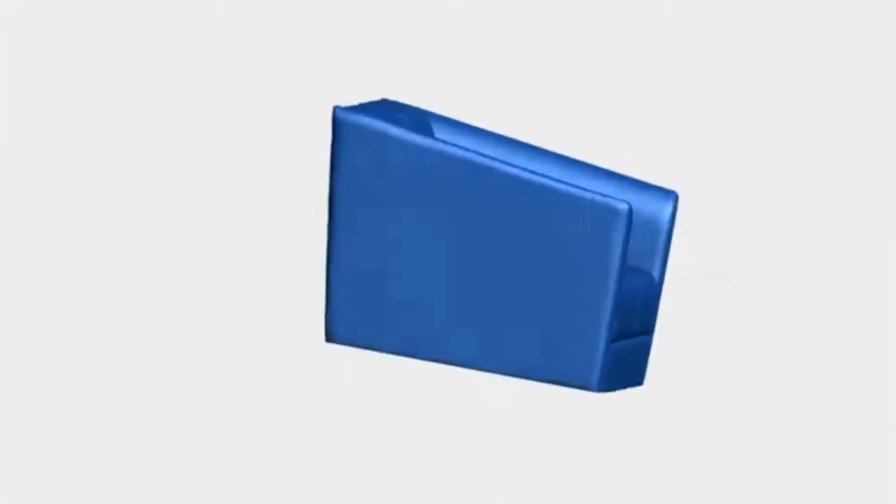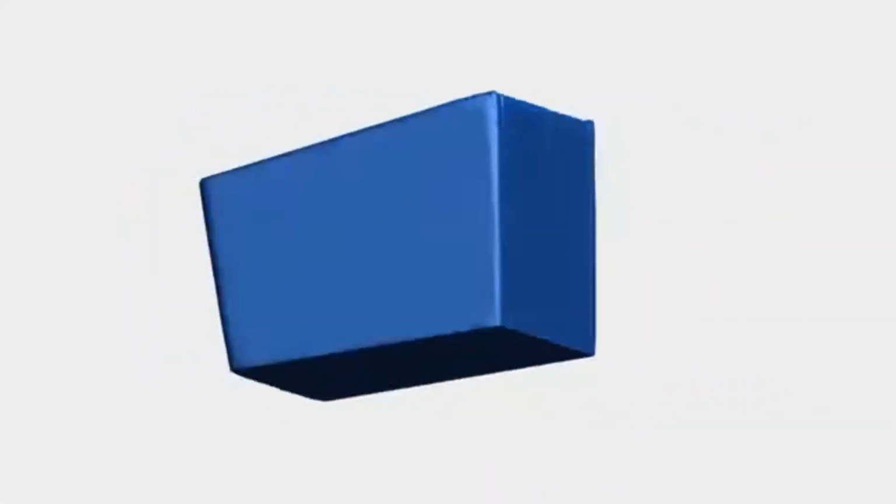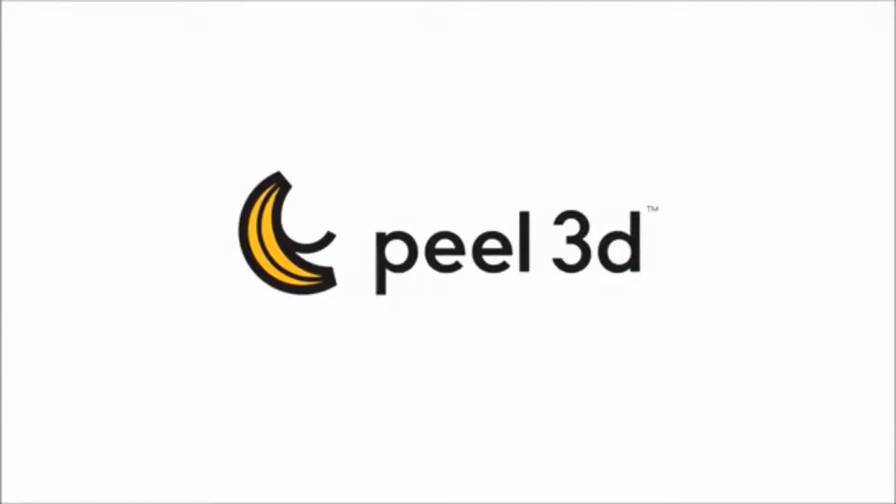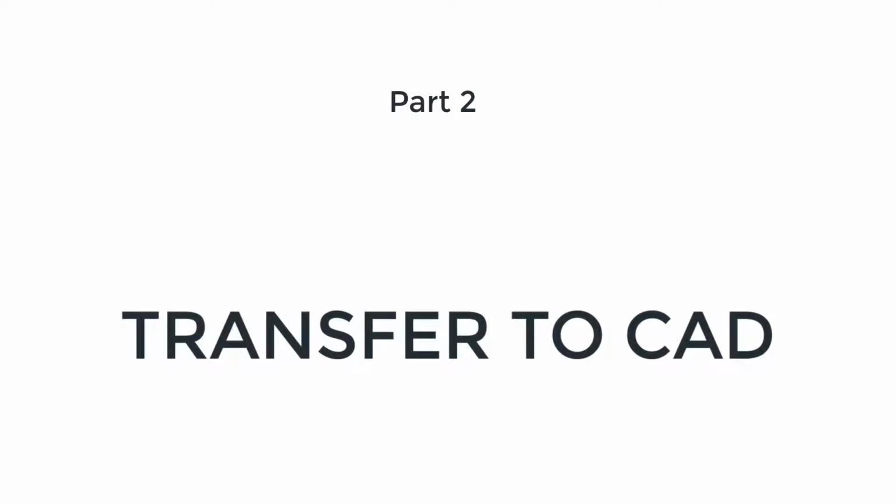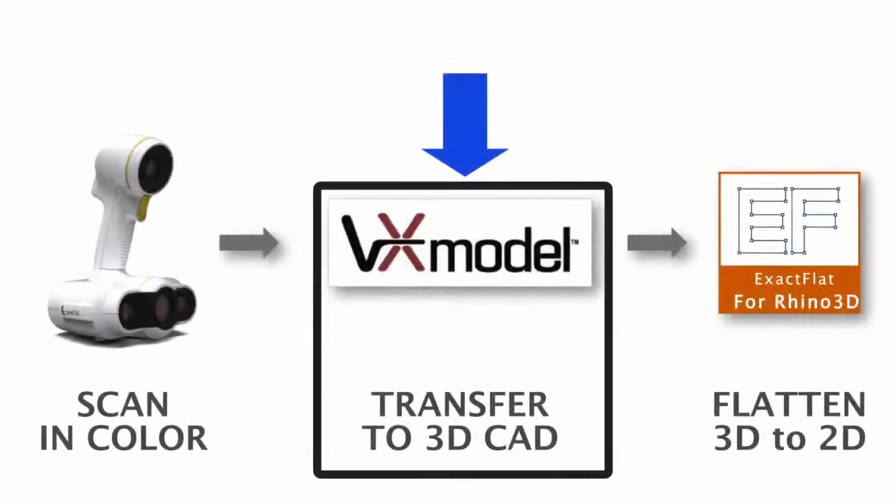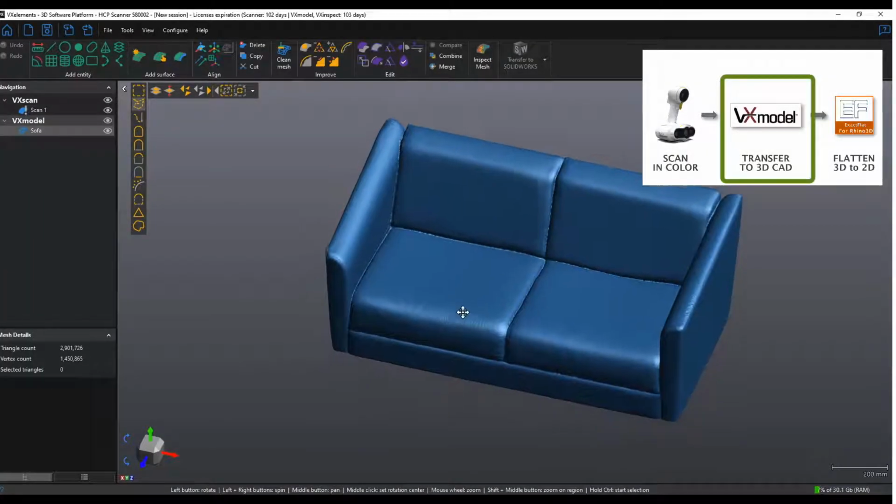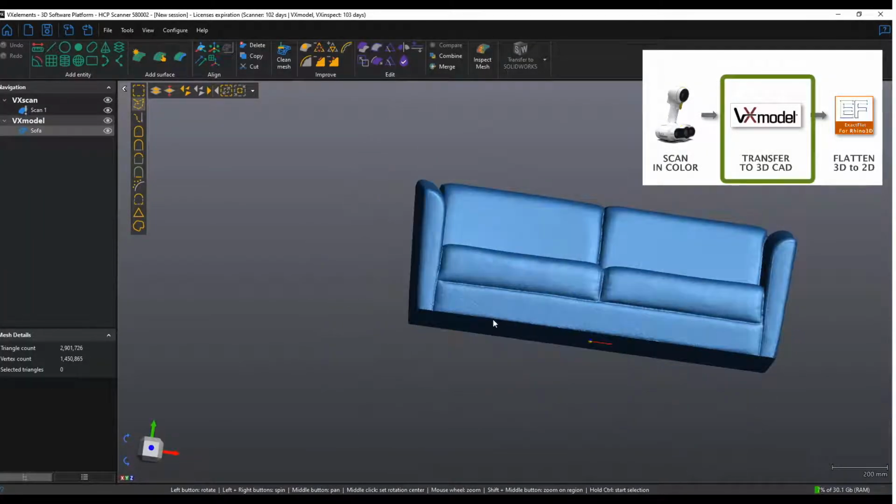Next part of the process, once you've got your scan, which we're showing here, is to convert your scan into CAD. And for this, we're going to be using our next technology. The next technology is called VX Model, and it is for transferring to 3D CAD. Here we go. In VX Model, we select our part. You can see there's our 3D scan.